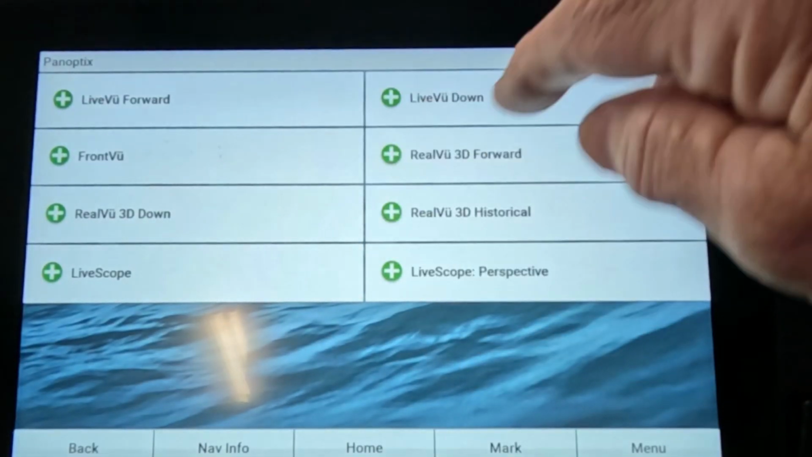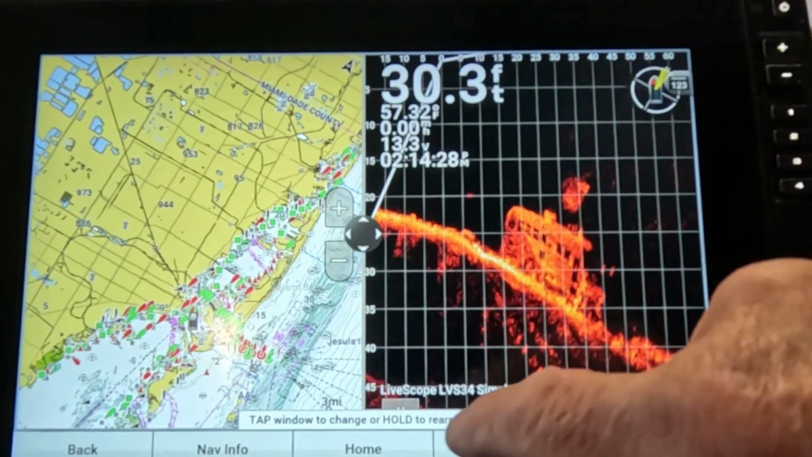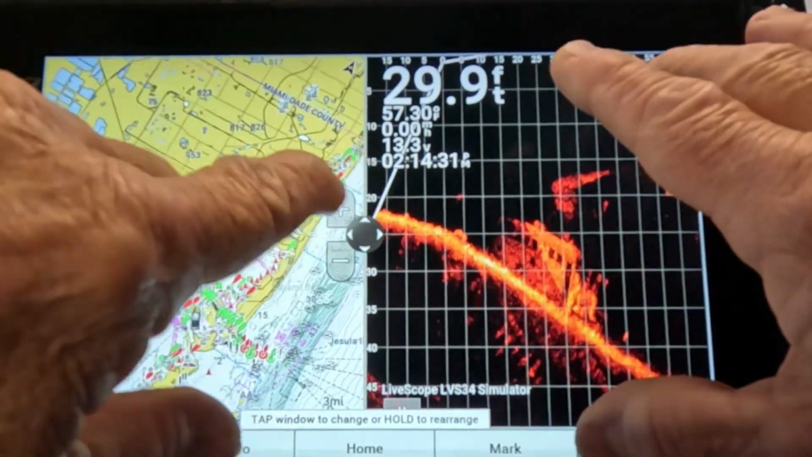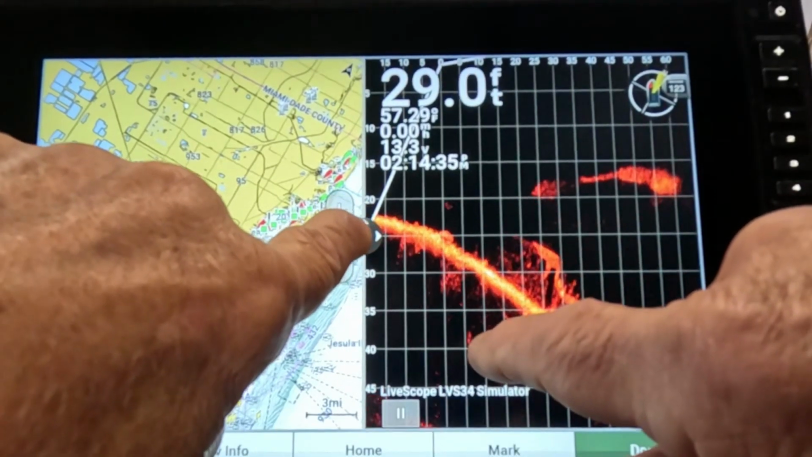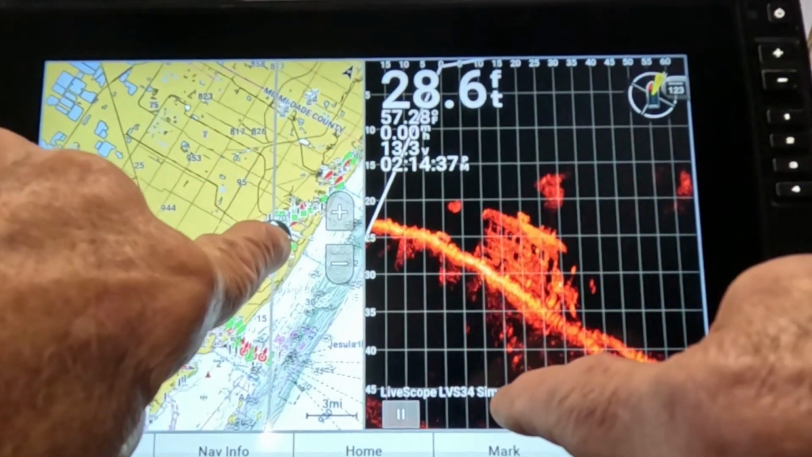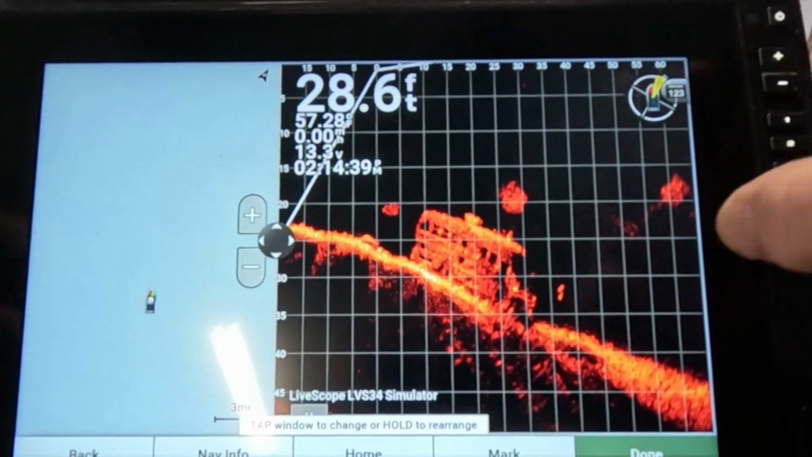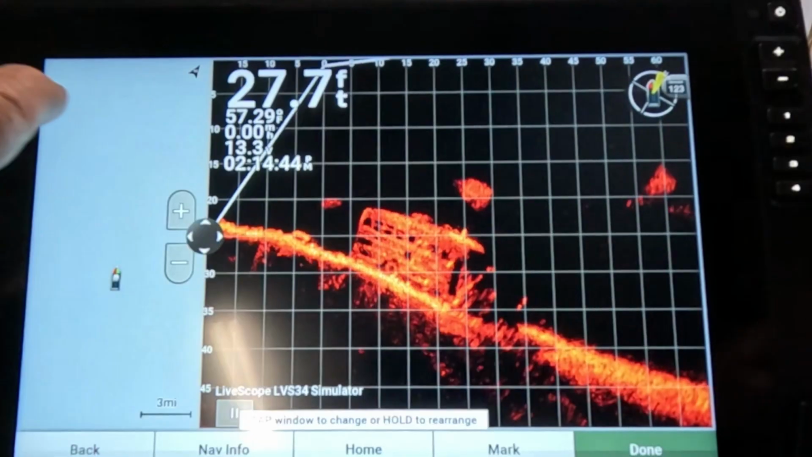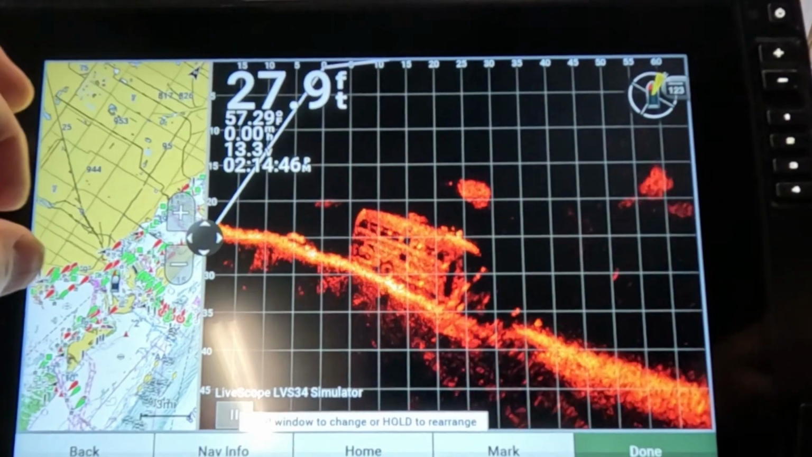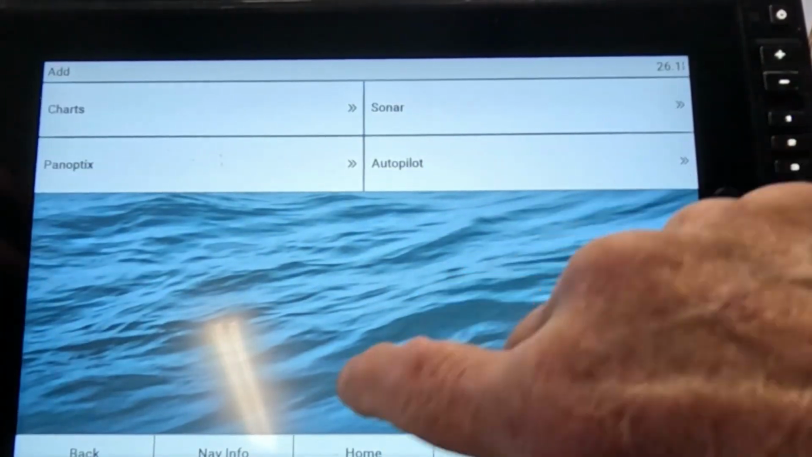Remember, I'm in simulator mode right now, so now I don't need maps this big, so I can move this over. I want to see a bigger picture of my live scope. If I want it smaller than that, I could get it smaller than that. You see what I'm saying? That way you can see your waypoints right here. Whoops, I messed that up.